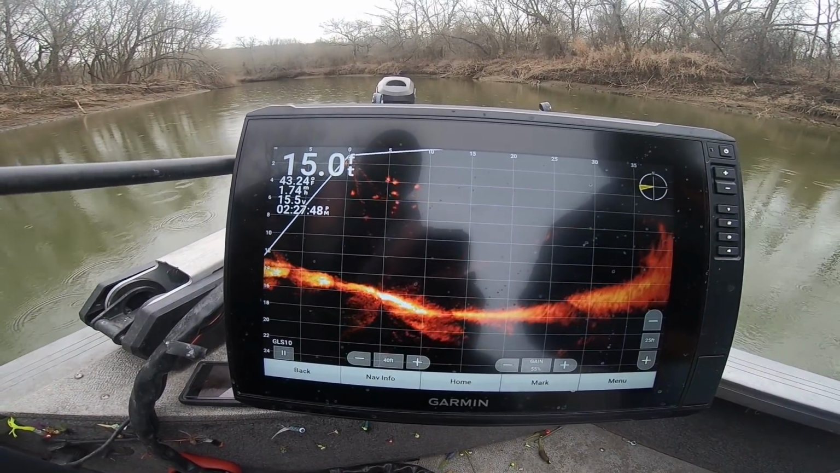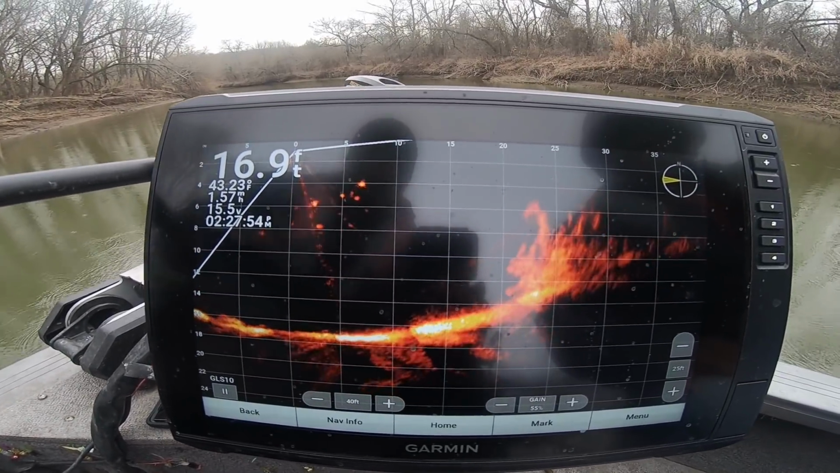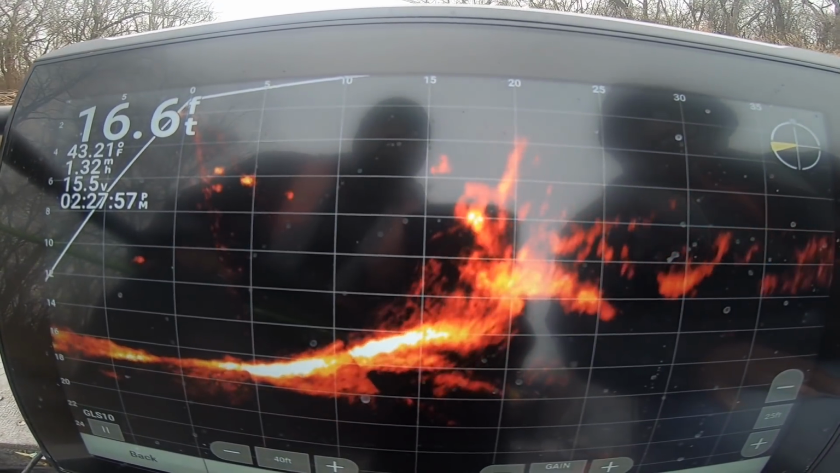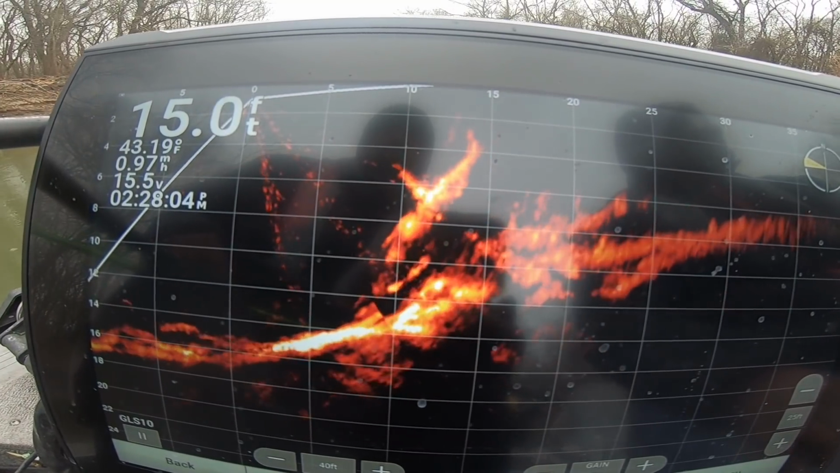We're in a 16-foot deep hole, not a lot of structure around. There's a brush pile on live scope, and look, there are a few fish on it. Let's see if we can pluck one out of here, Dad. Give it a shot. Let's see what we can do.